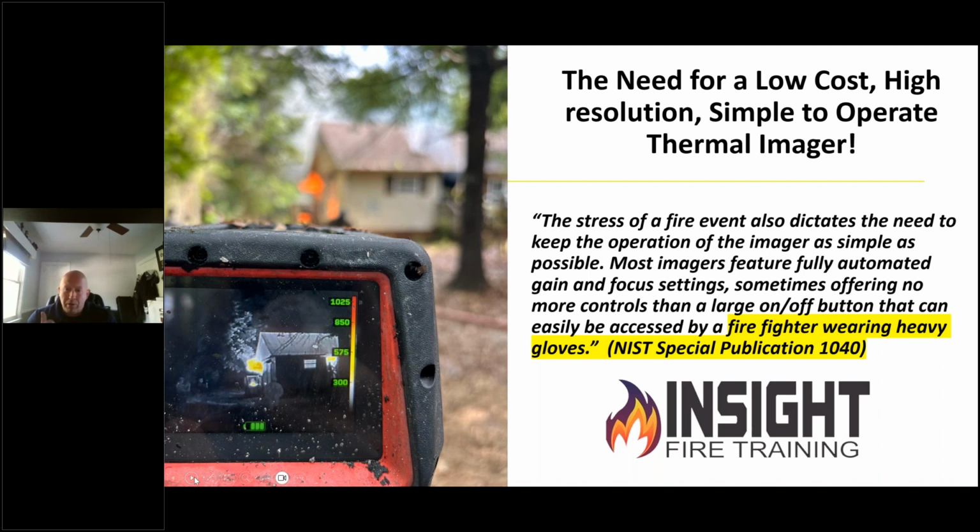If you hold it, you'll notice your gloved thumb will fall easily onto the power button or the flashlight button. That's it: on, off, flashlight. There are no switches, gauges, fancy icons, or difficult color palettes to interpret. This was written about a long time ago, and it was one of the first recommendations in a thermal imaging workshop. You turn this thing on, you go to work. That's the beauty of it. It turns on in 5 seconds and it's ready to work.